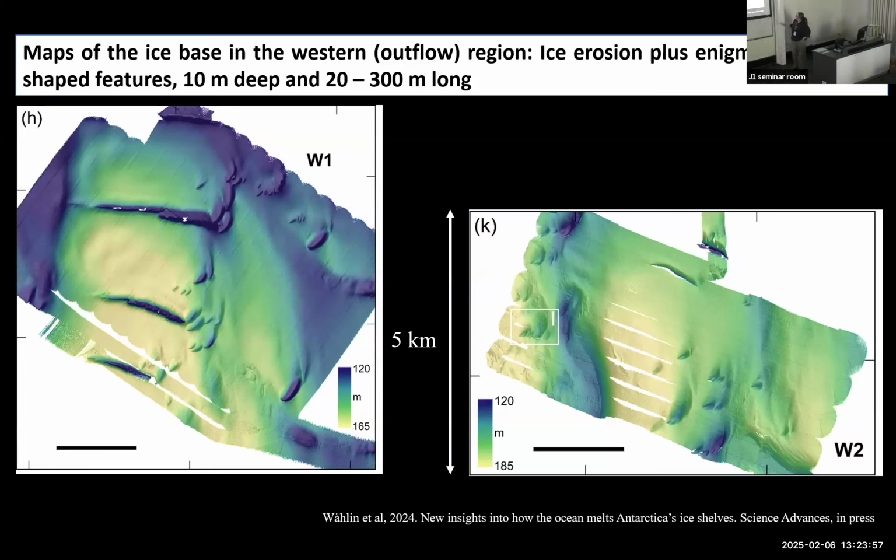You can also see these structures here, erosional patterns. That's what the geologists said when they saw them immediately. It looks like erosion. They are parallel to the main flow, so this is probably caused by water moving quite fast underneath the ice.